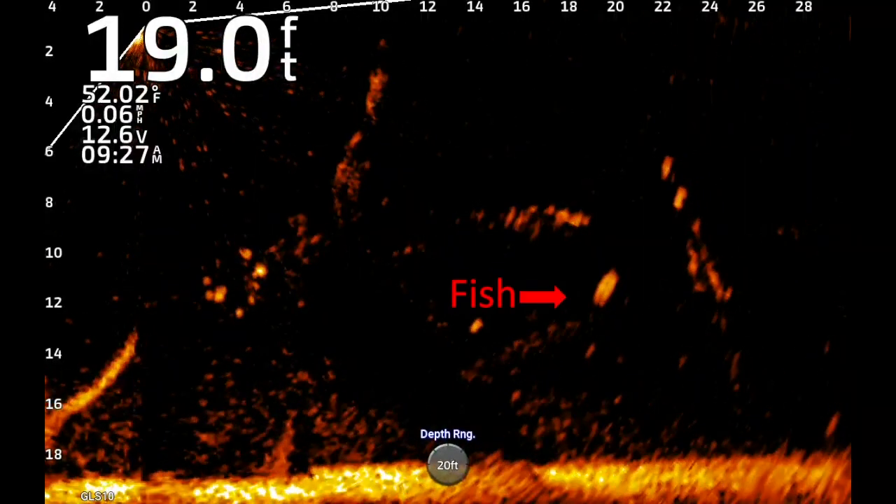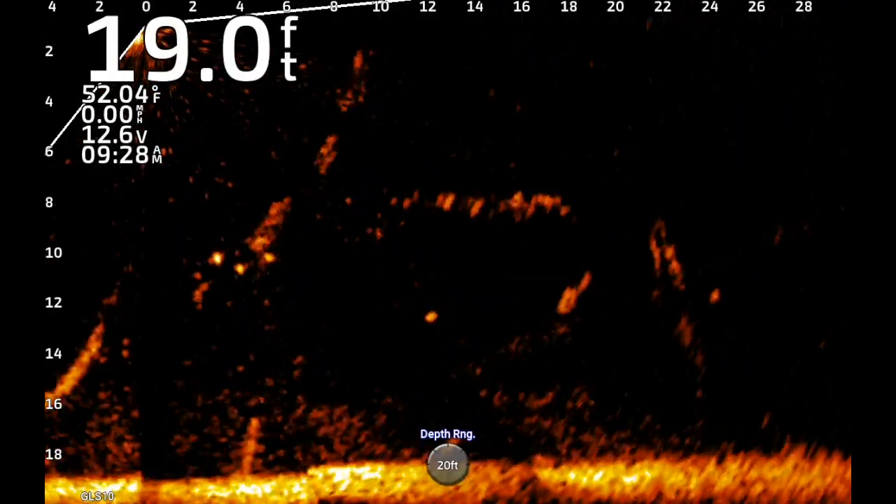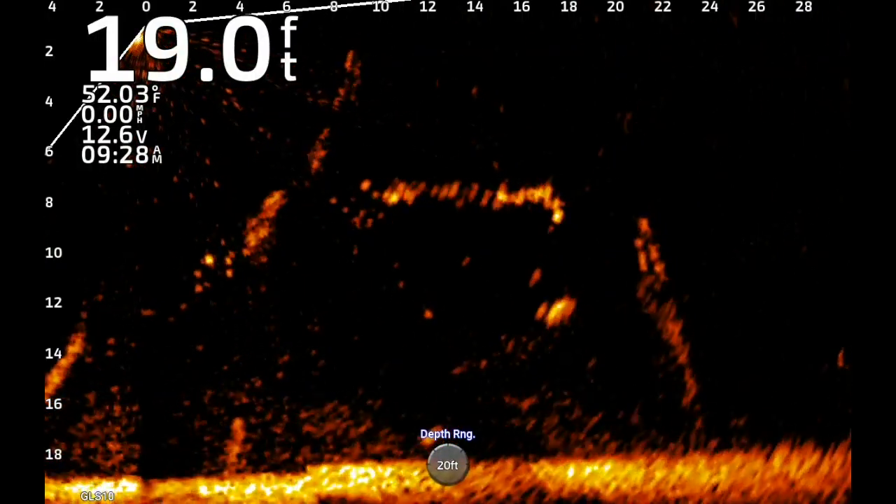This particular crappie wasn't on any structure. He was actually floating under a school of baitfish, and when he hits it and takes off on my bait and I pull him up, you can see him scatter.